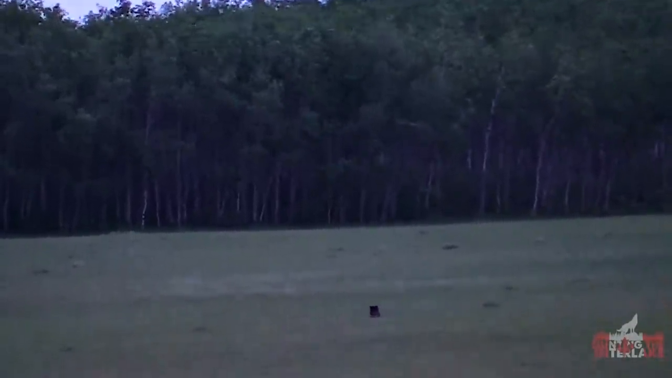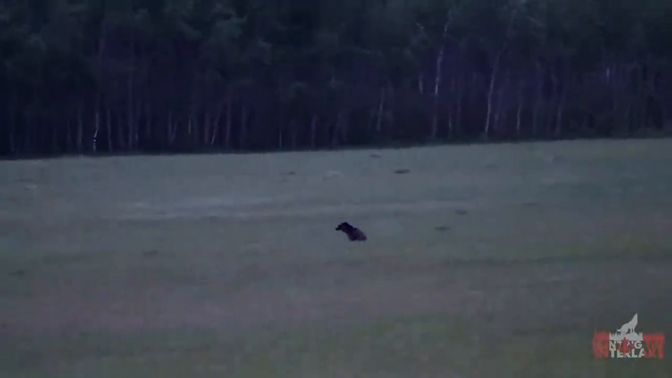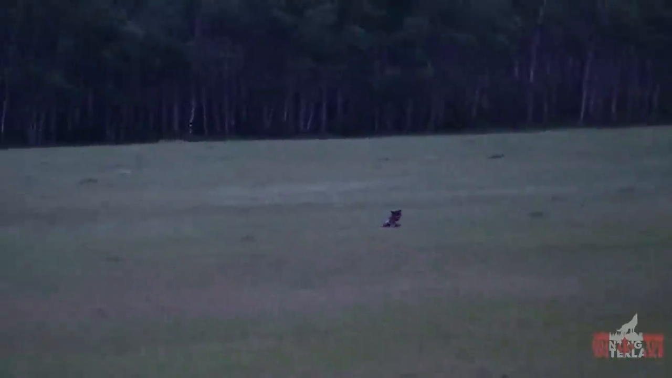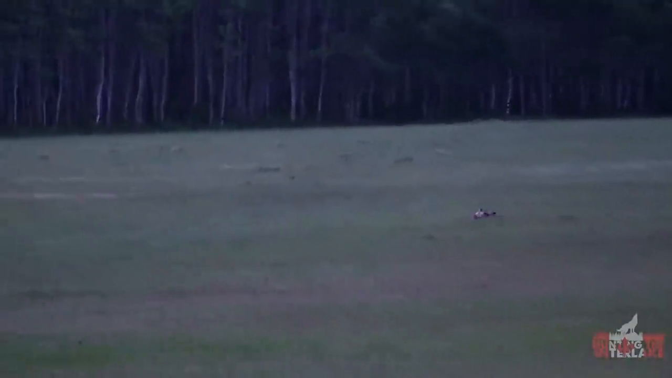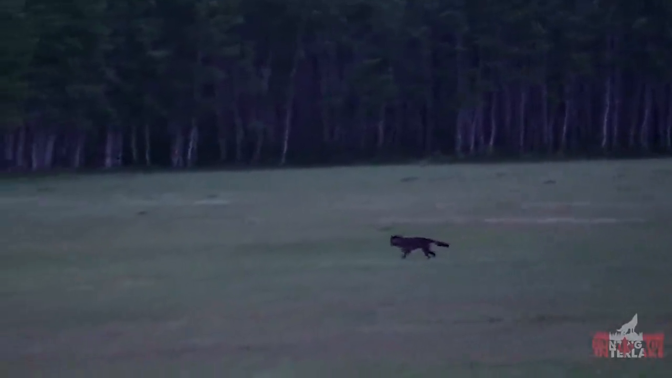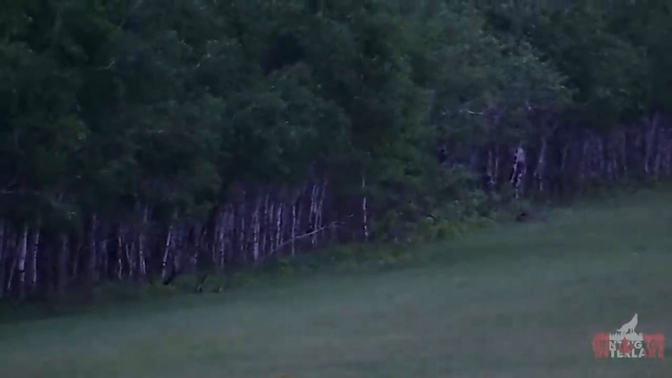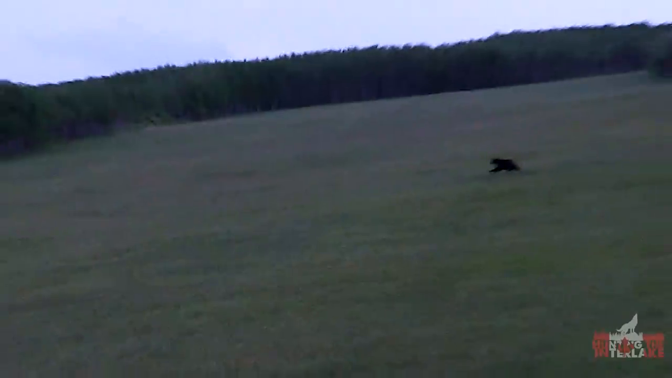He continued in the field for several minutes, giving me an awesome spectacle of an animal that otherwise lives most of its life in the shadows. Finally, this wolf made it back into the cover of the bush, and much to my amazement, about 300 yards in front of me is a black bear running across the field.